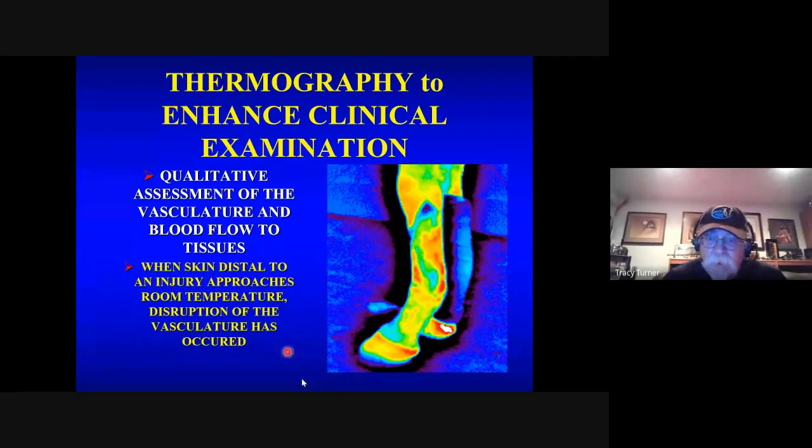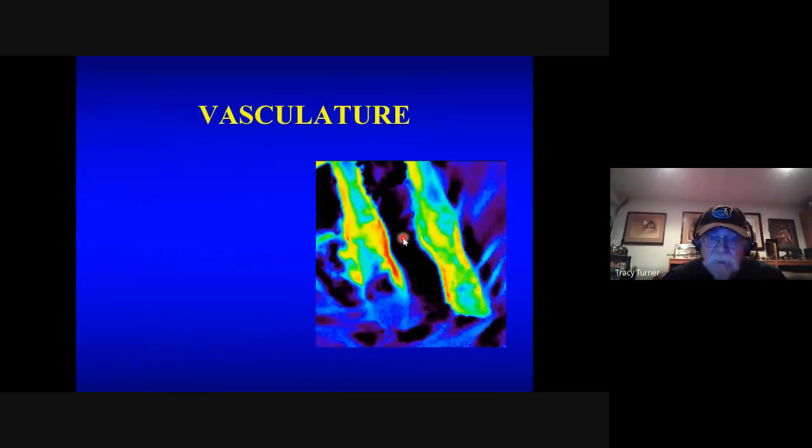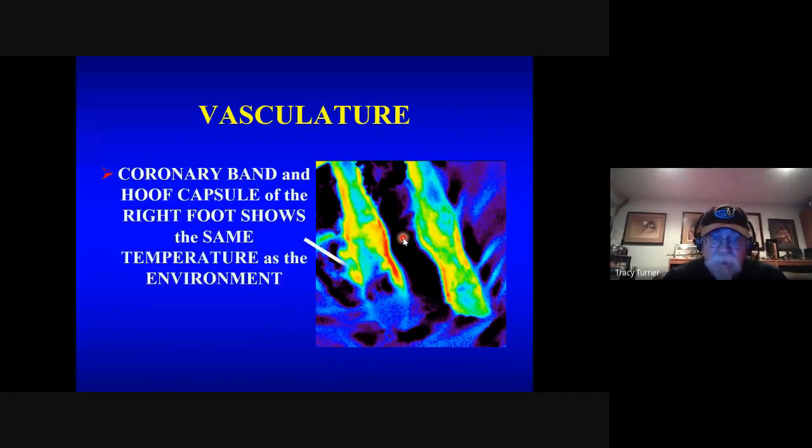So what we'll see is when the skin distal to an injury approaches room temperature, that means a disruption of the vasculature has occurred. We can see a couple more of those. Here's a foal that was stepped on at birth, and it came in, and it was pretty active, except it was lame on this right front leg.